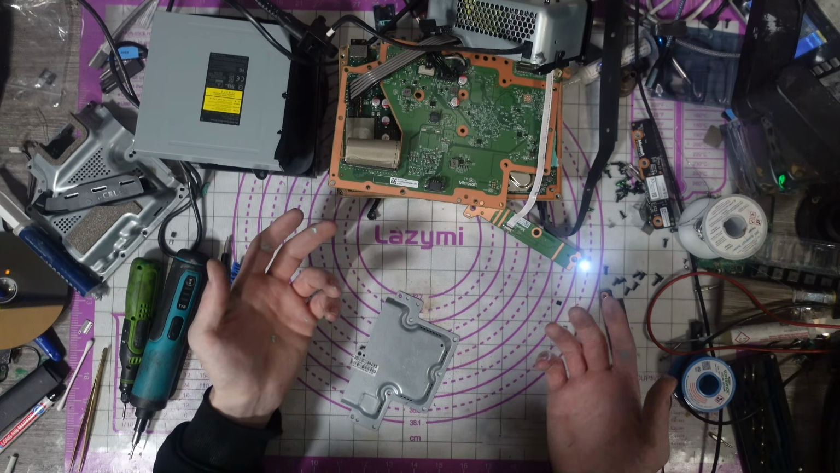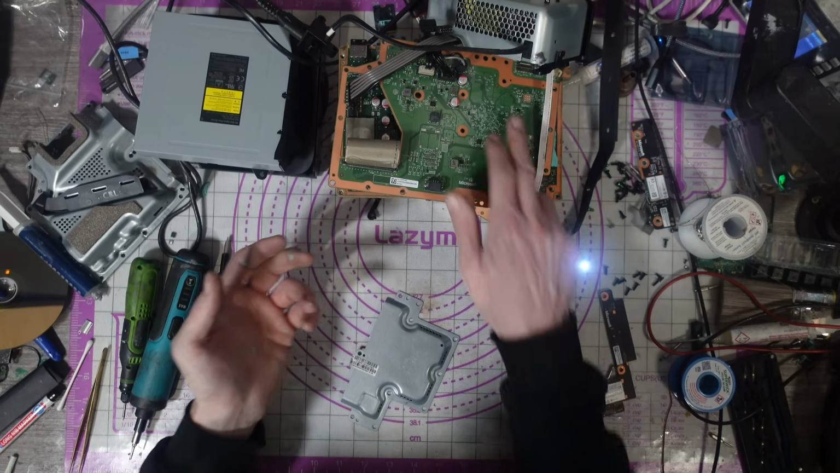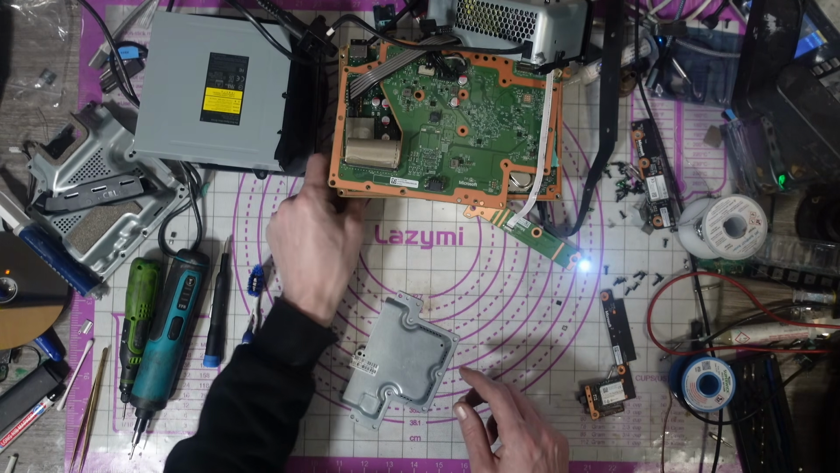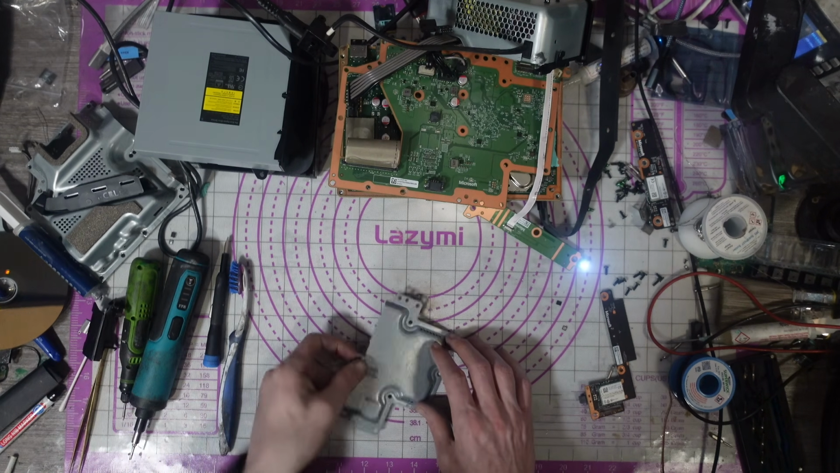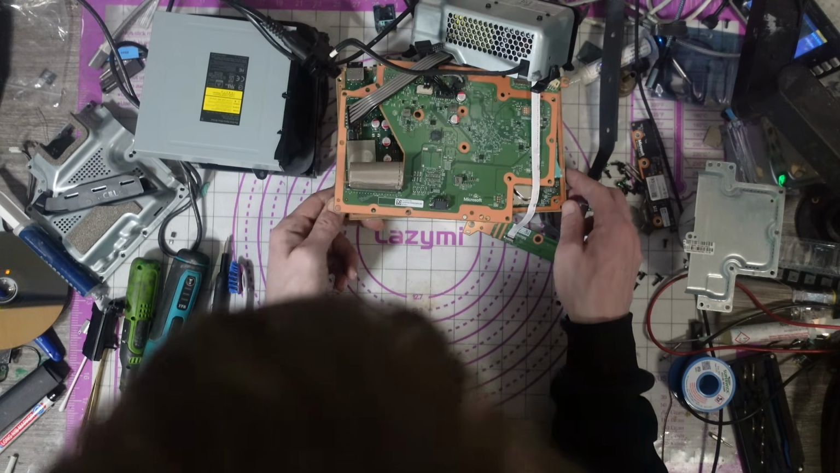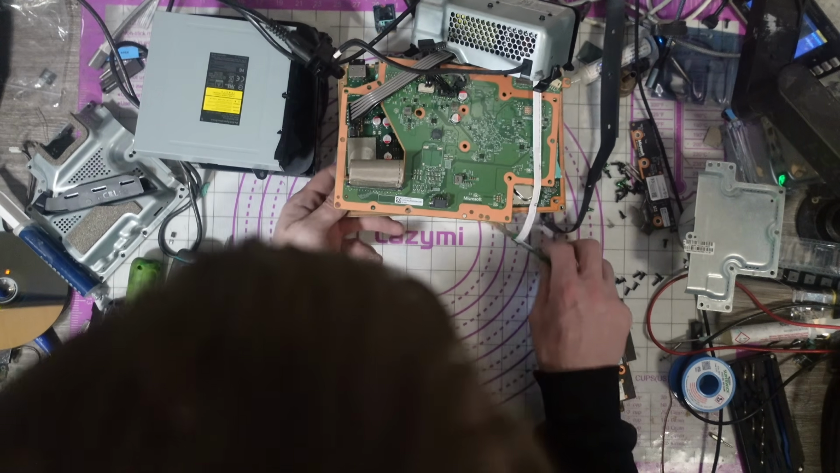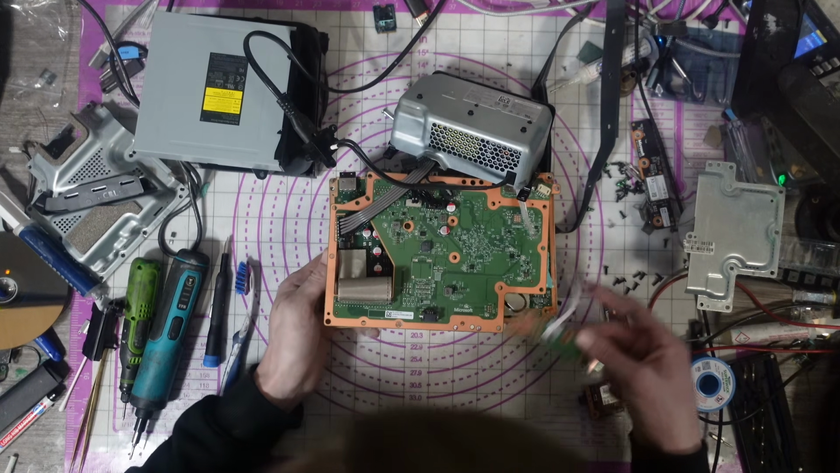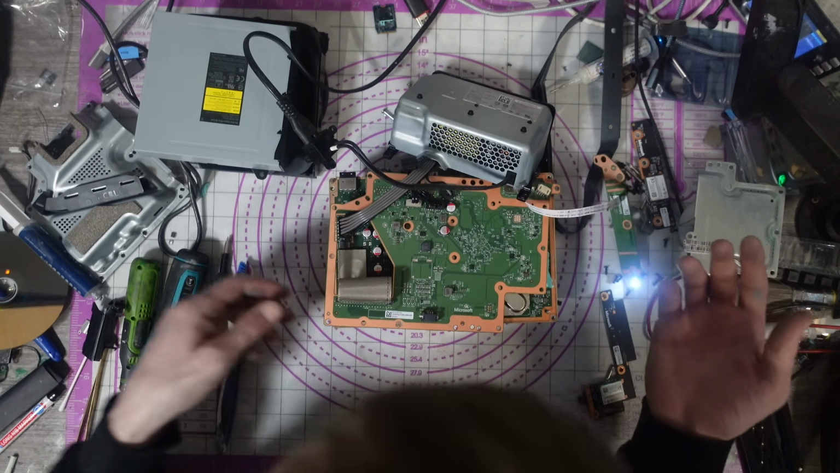Because that's working now. And that does actually have a very slight blowhole in the BIOS. Or at least a pry point, you know, where someone's poked and prodded. Doesn't look great. But what's going on? Why didn't it work when it was inside the housing?